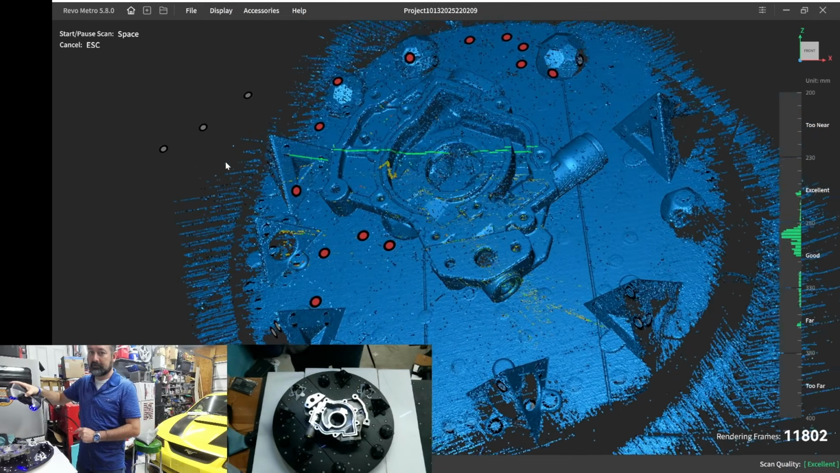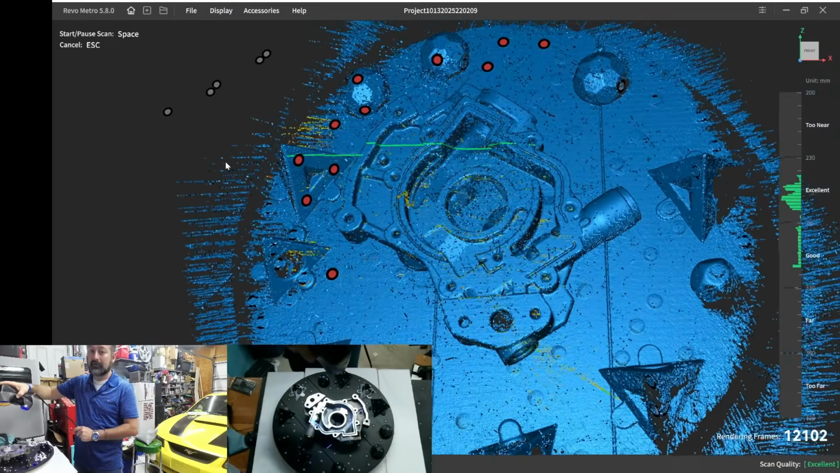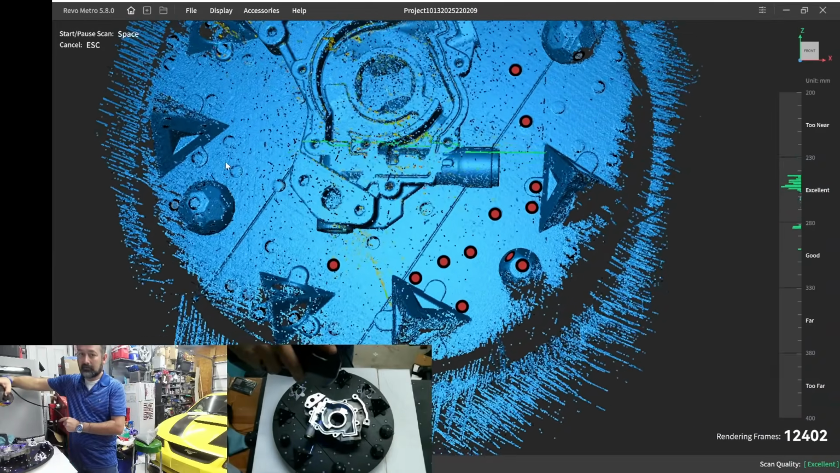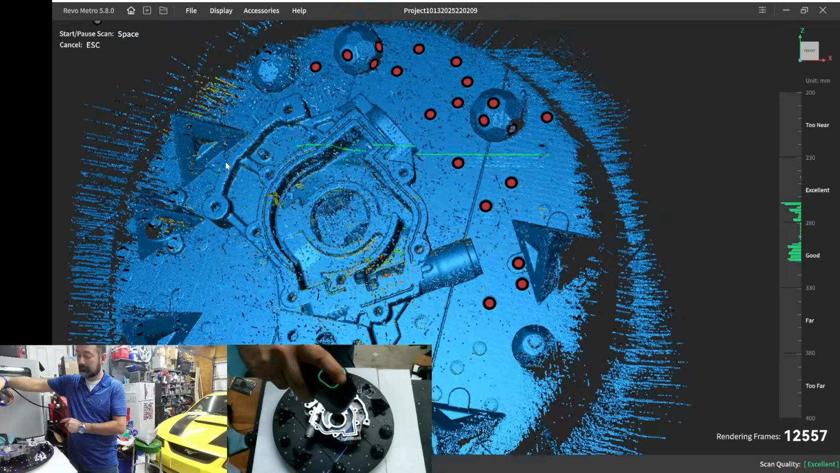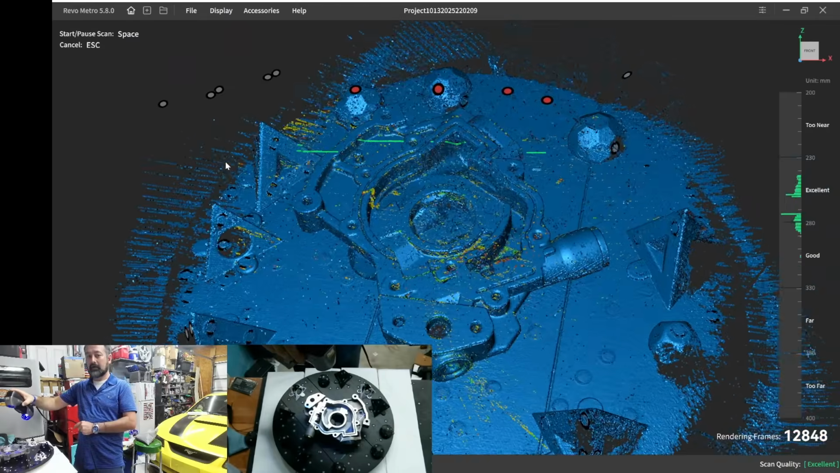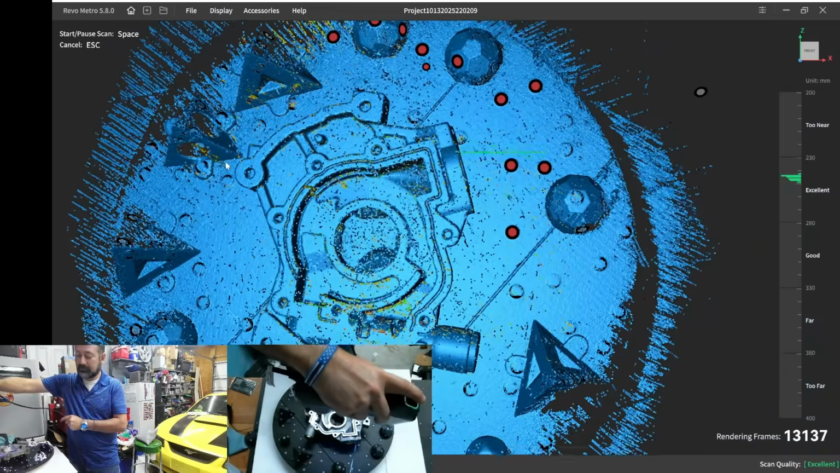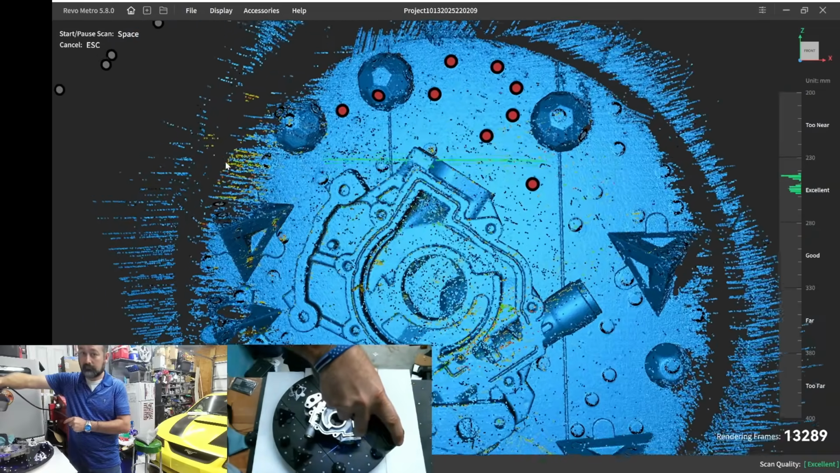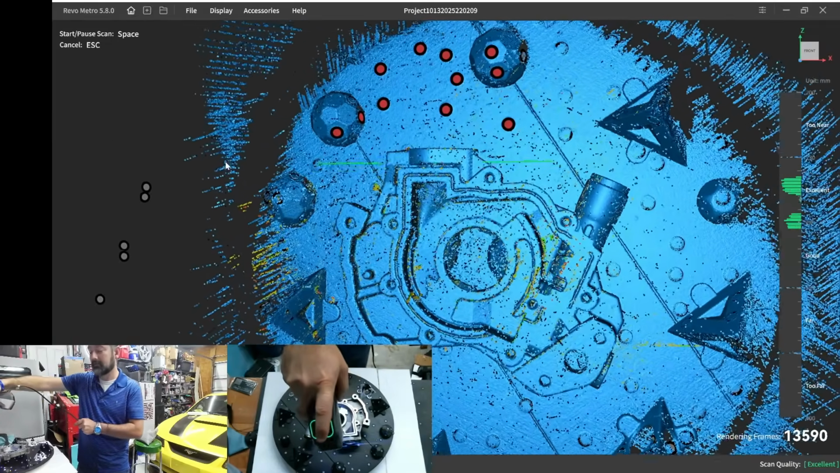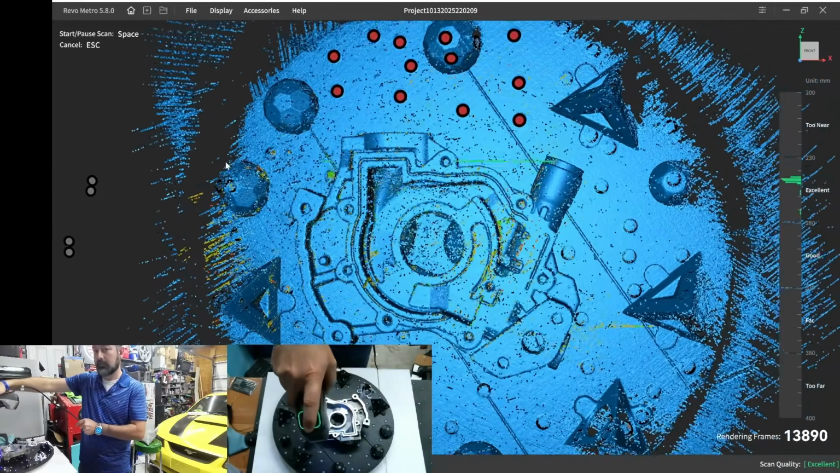Now, if you see it, it's only going to be painting one little line at a time. So I would not scan an entire part with this, but little areas you definitely can. So I'm going to try to focus on that area, maybe those crevices right there. Obviously, I didn't get into those crevices before.